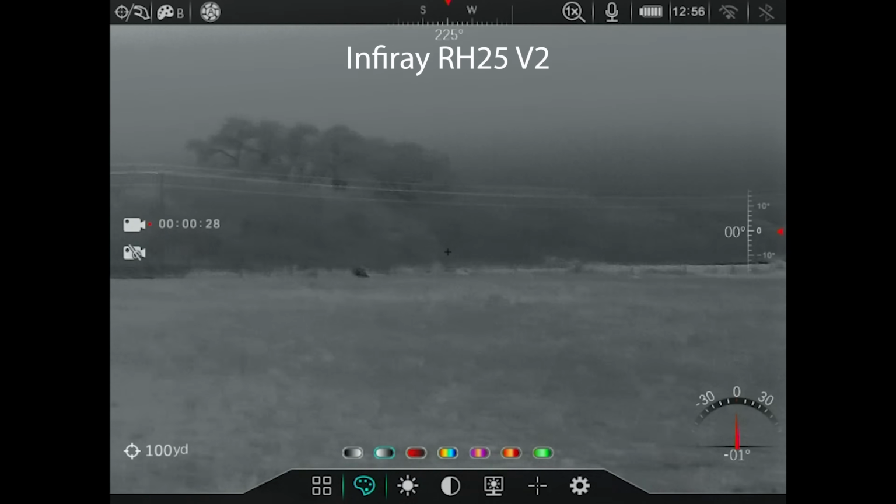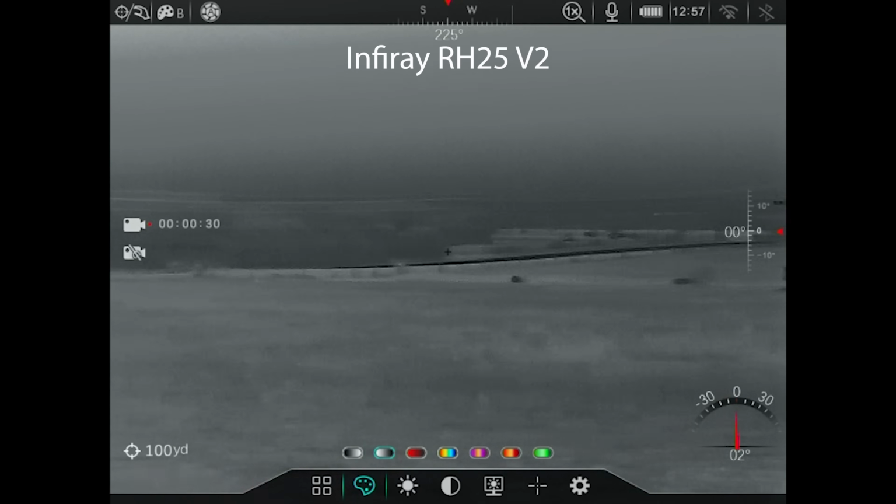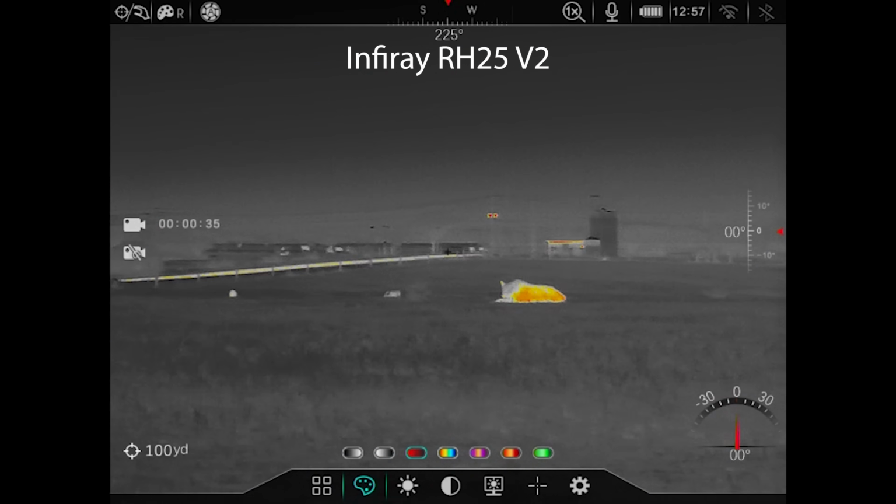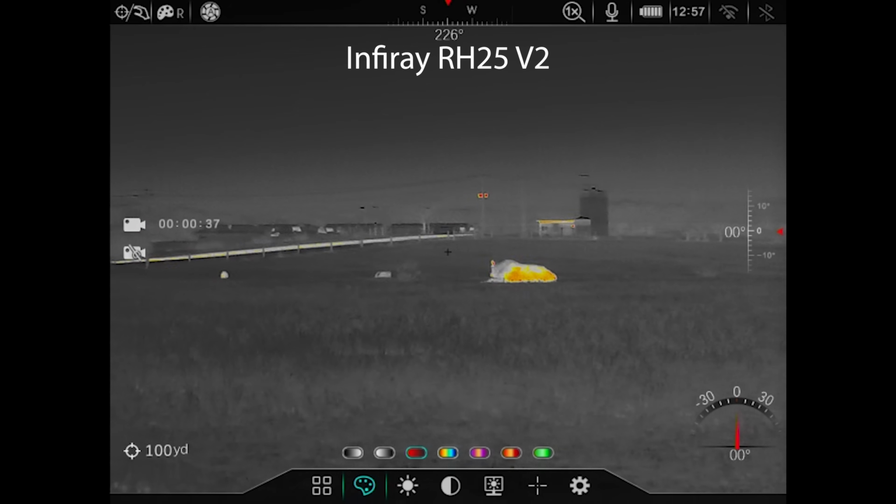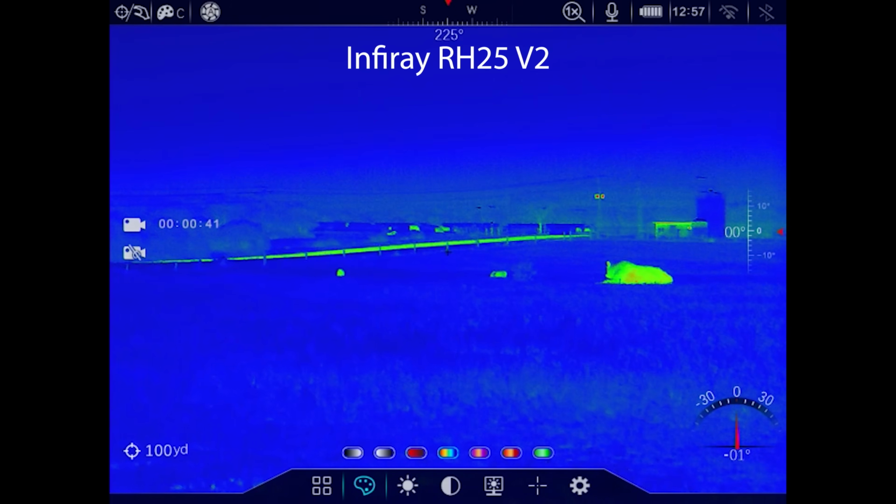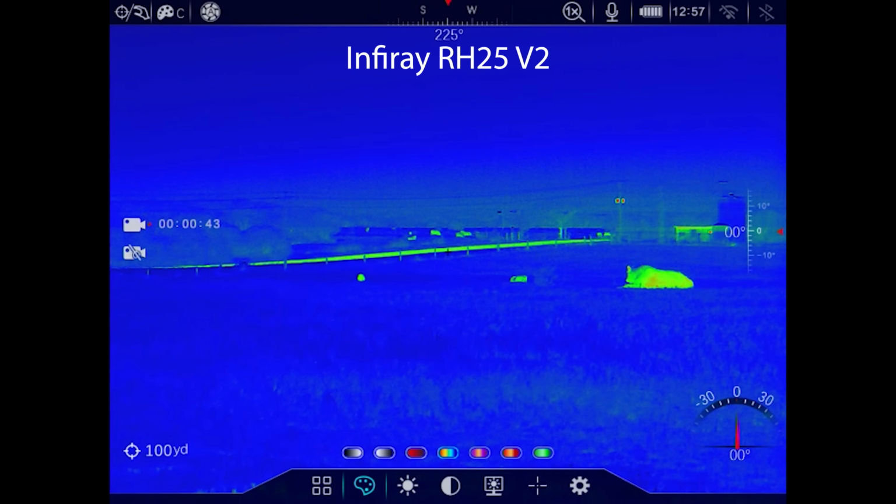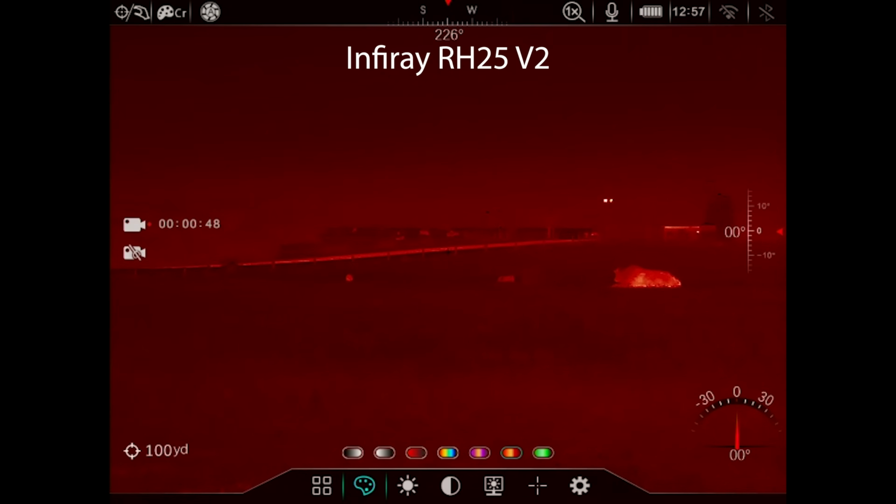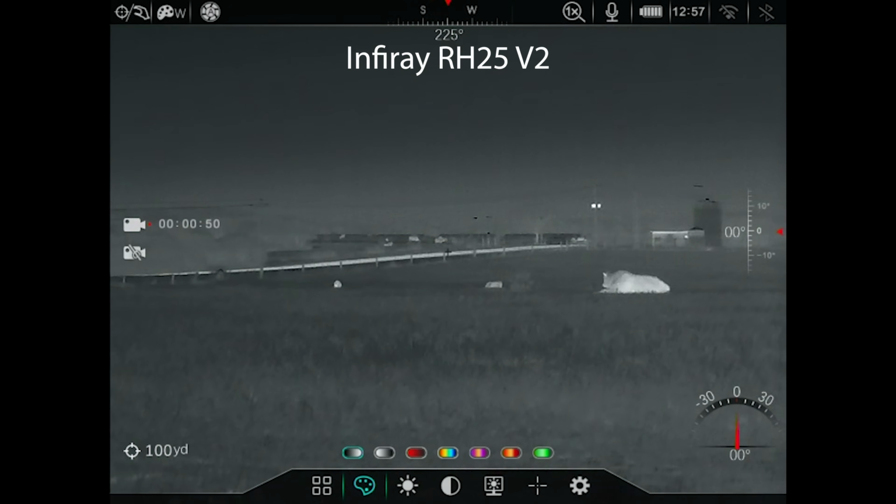was worth showing. Now, with no surprise, the RH25V2 has no issues differentiating those cows in the foreground and the ones at 550 yards in the background, as it should for a $6,000 unit, but we've got to cover them all. So here's the RH25V2 as I cycle through all the different color palettes that are available on this unit. So choose what you want.